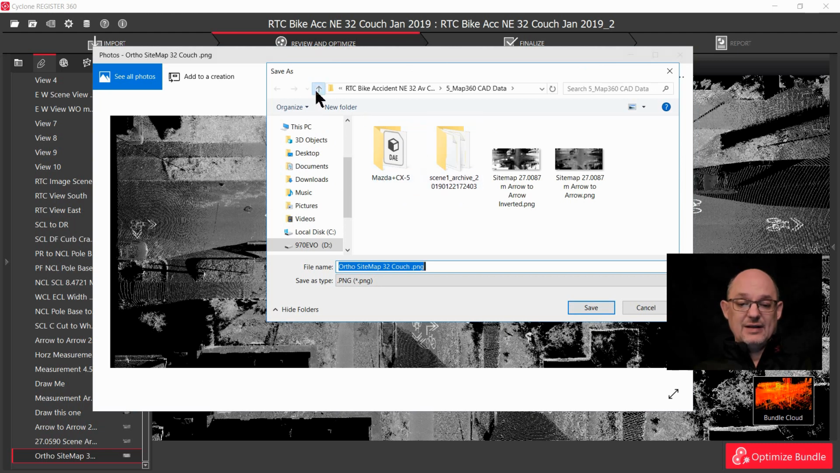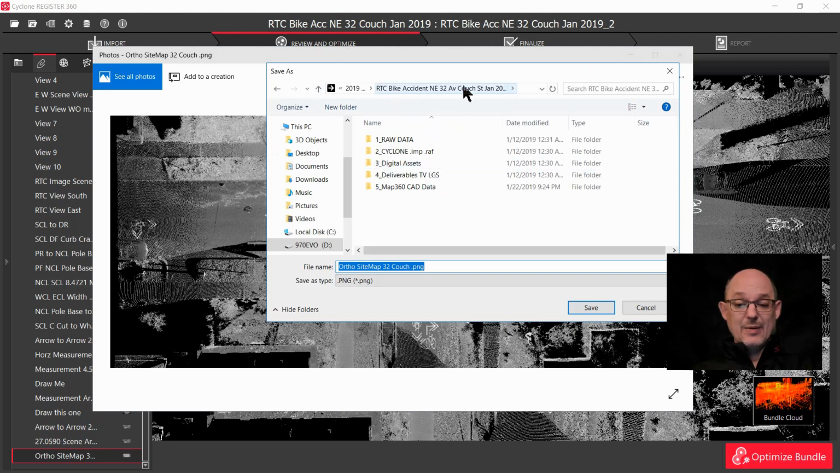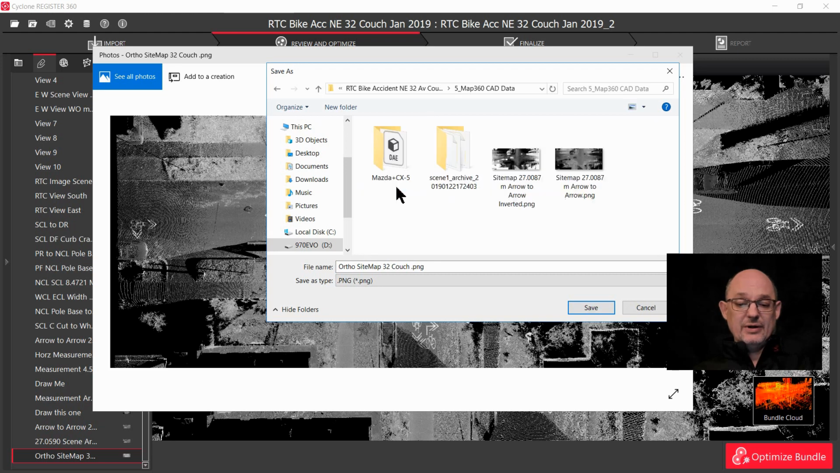And I always like to save my stuff in my file structure. Here I am in my bike accident. Just a reminder, we have our parent folder. Going back down, this is going to be done in CAD data. And so I'm going to put it in there. And this is the ortho sitemap, 32 and Cooch.